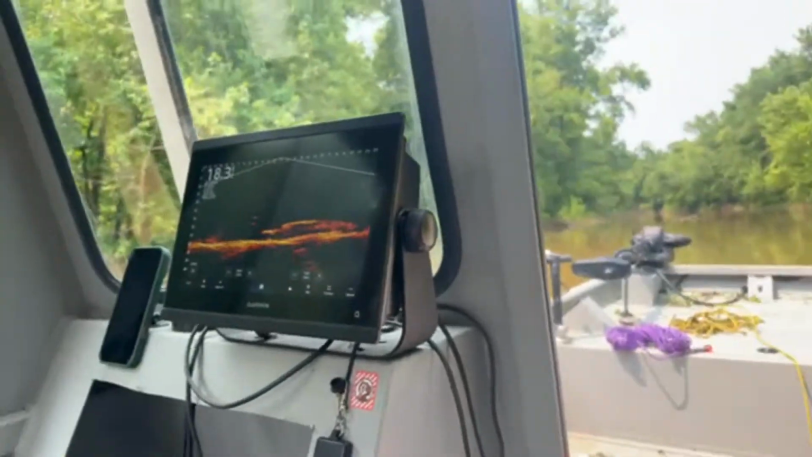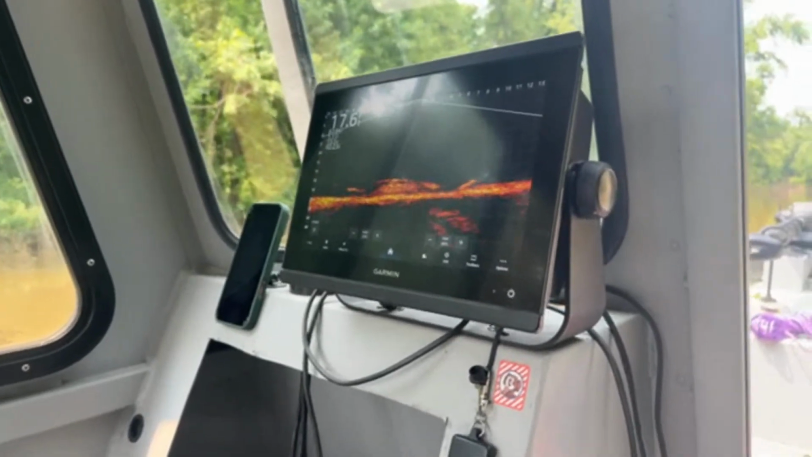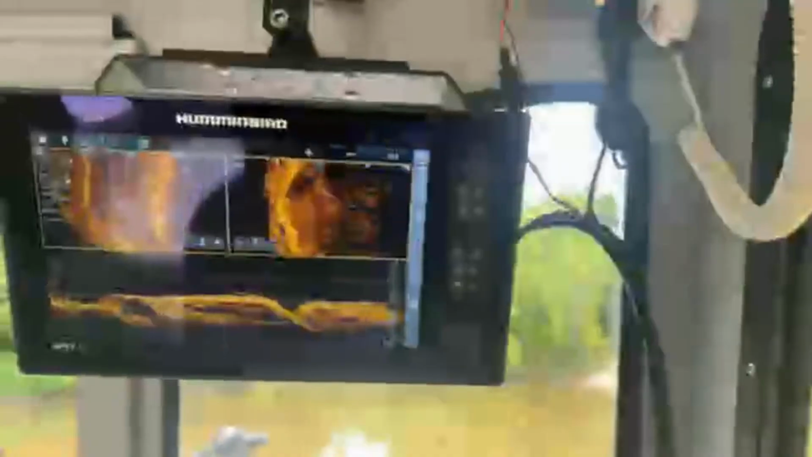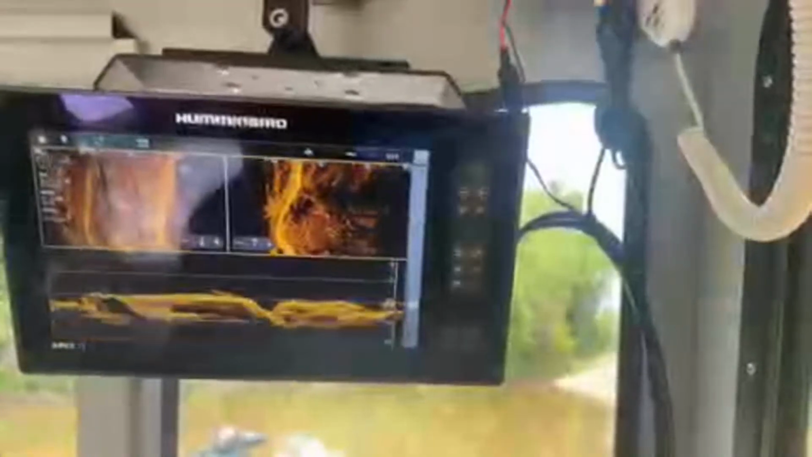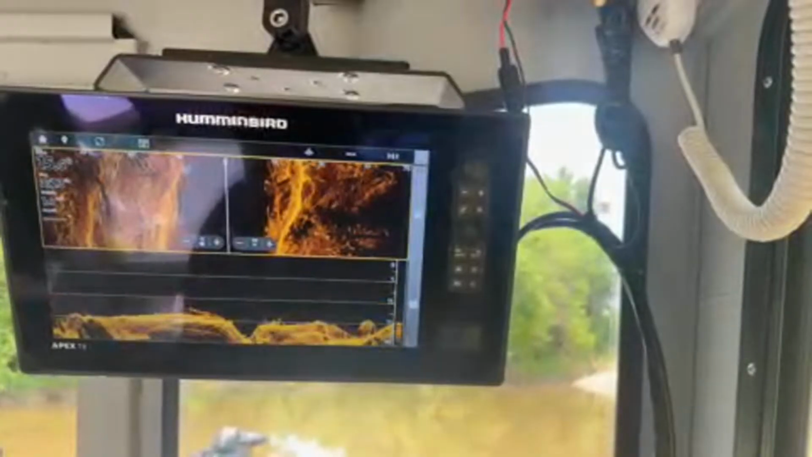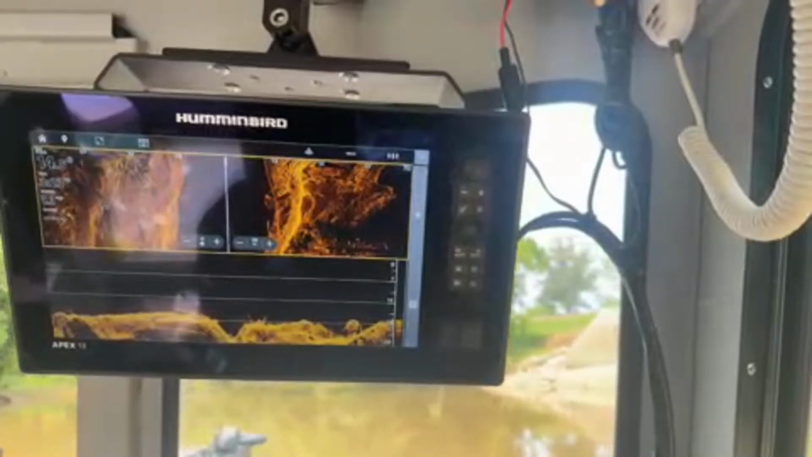Hey, wait a minute. I think we got a car. That is 100%. Is that a car? You should be getting it soon. Yeah, it looks like a log, but the way we went over it kind of looks like a car, so I want to back up on it. I might have to throw the magnet out on that one because that one's been there for a long time if it is a car. Super long time.